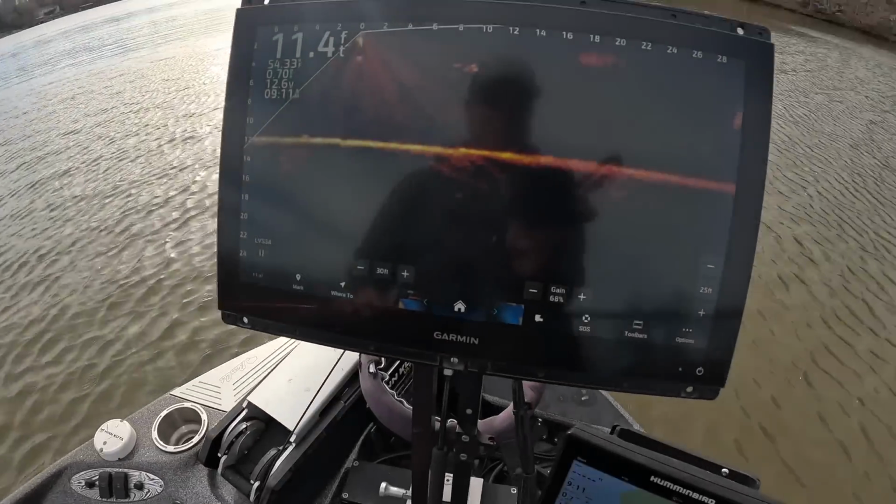All right, the next thing we're going to talk about is the screens. I'm working with an 8616. We got a really good fish coming on the screen, so we might stop for it. But 8616, it's a 16-inch monitor, guys. It's expensive. It's not for everybody. I highly recommend the 12 Ultra Series, 12-inch Ultra Series. It's where I would go.